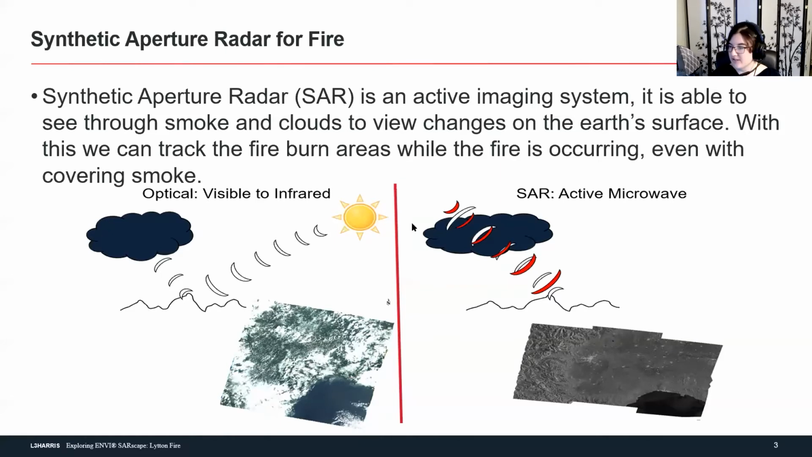This is just pretty pictures of how that system works. On the left, you have an optical image with cloud cover, right? Yep. And then on the right, that's the SAR image, where you don't see any clouds, right? Yep.